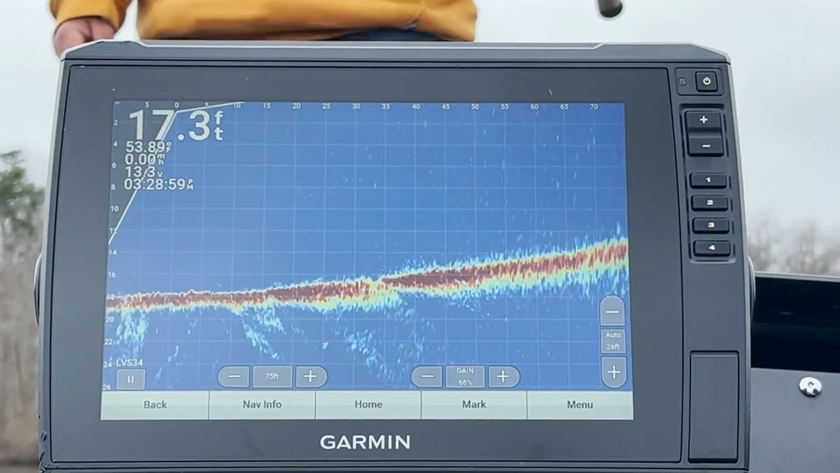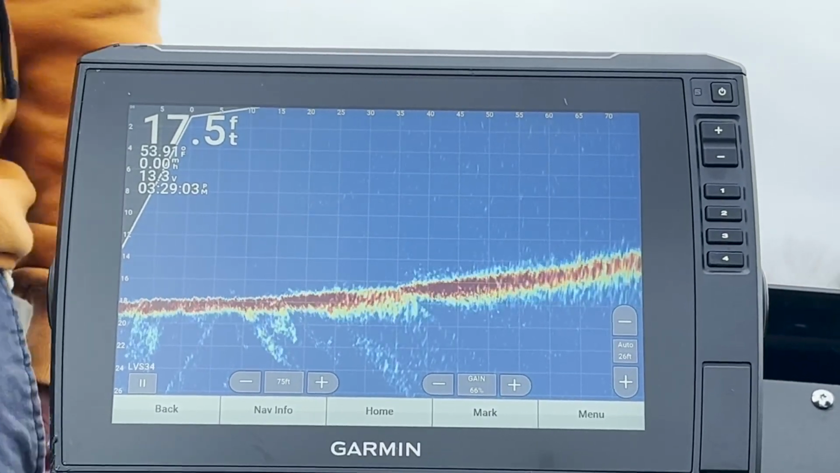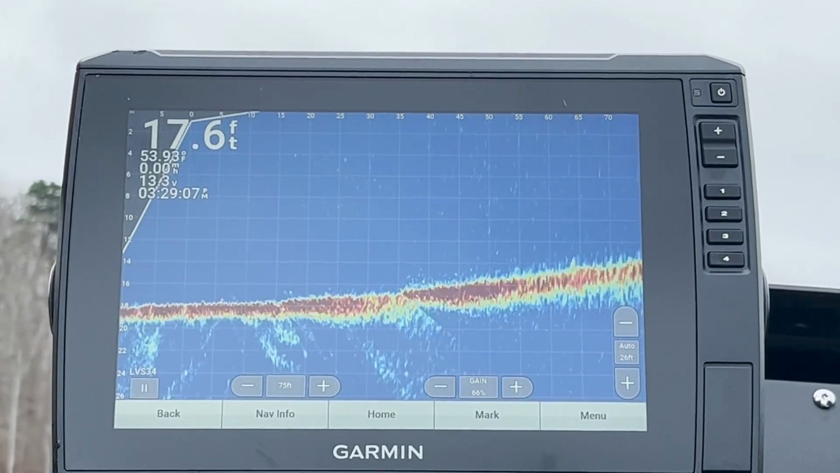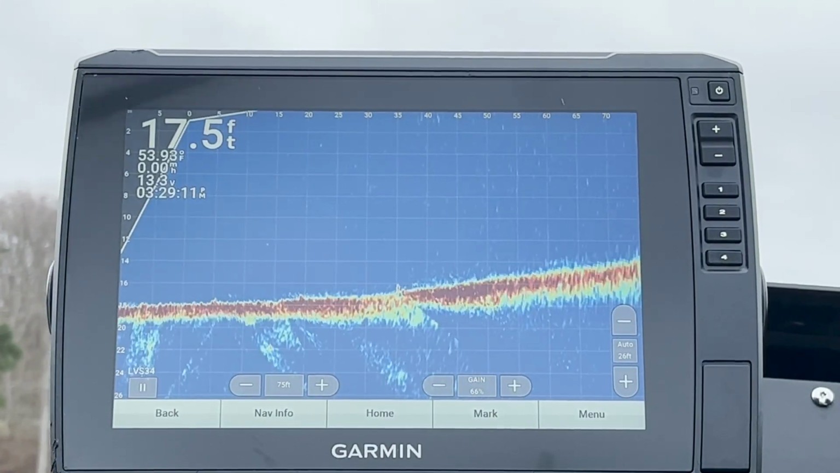Alright, so it looks like again with the Berkley Frittside, it runs pretty true to form. Seems to stay right at about 5 feet at its max. It got down to around 6, but I would say 5 reliably.